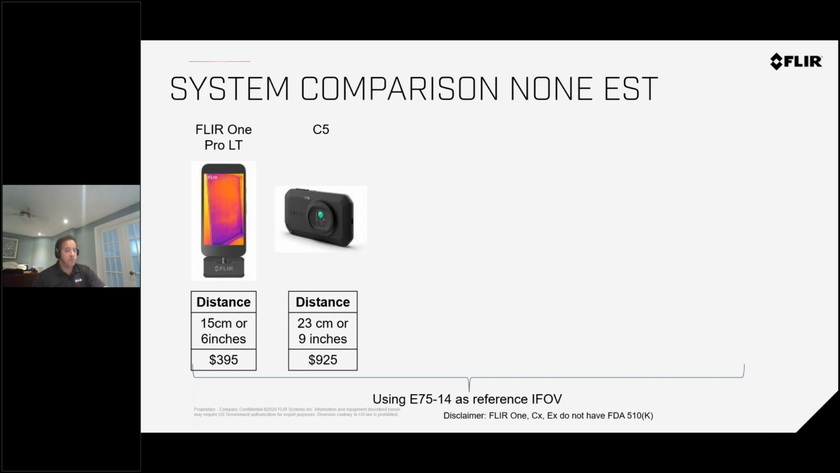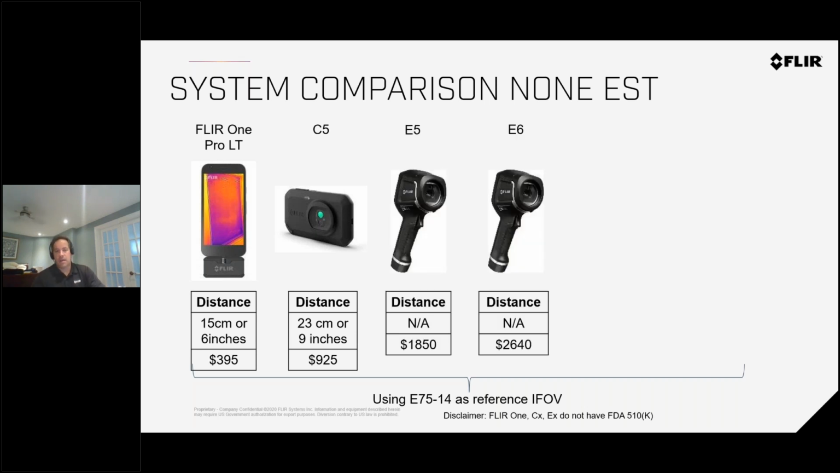The C5, which was introduced recently, 9 inches, same thing. No averaging. You have to be very close to the person to get as close to the accuracy of the higher end models, and everything is manual. Very dangerous at that point. E5 and E6 cannot be used. We have these models, we've had them for a number of years.